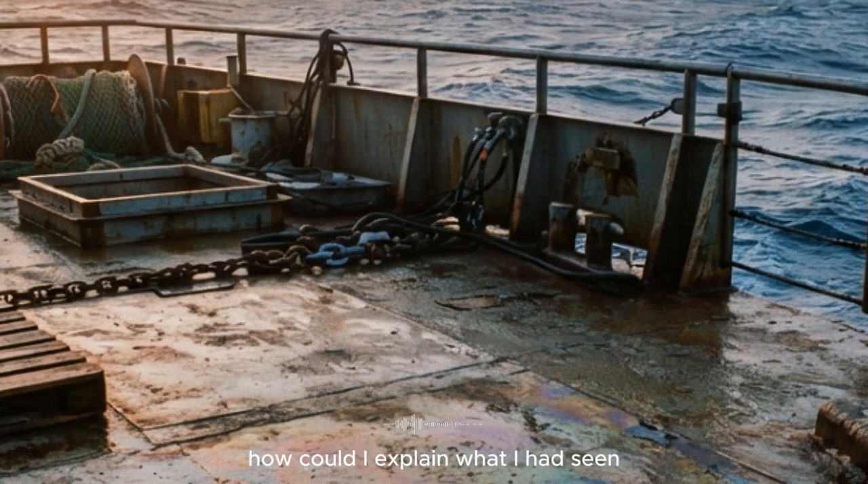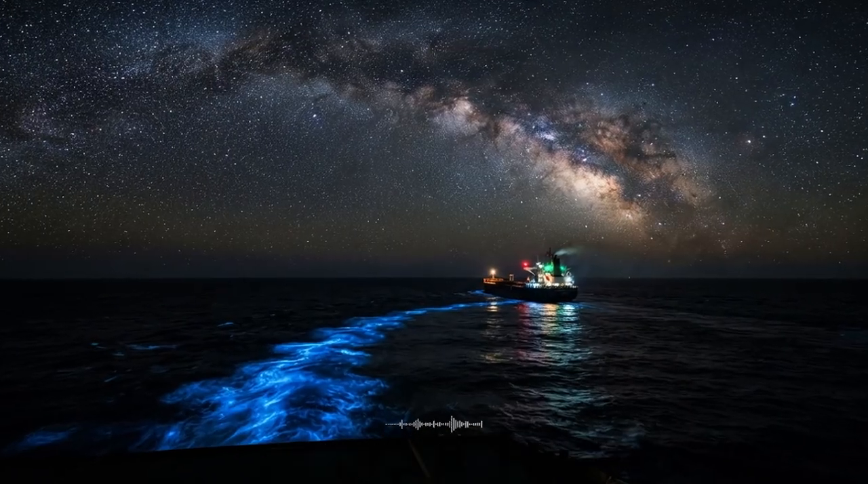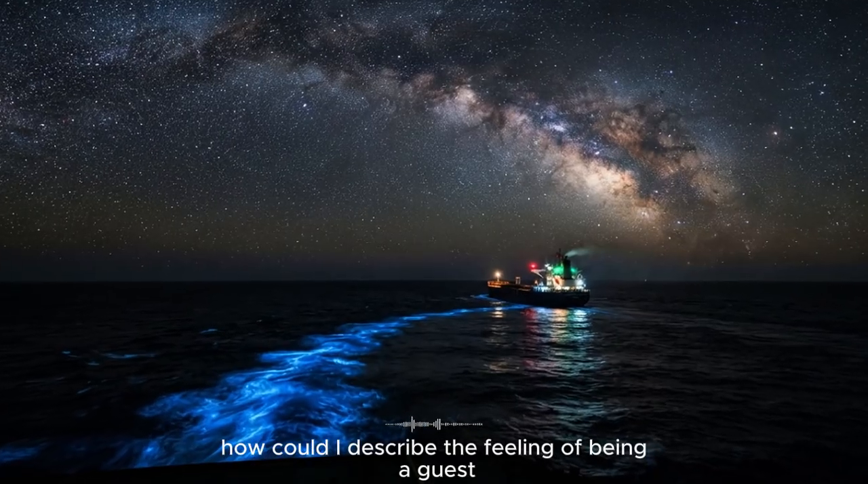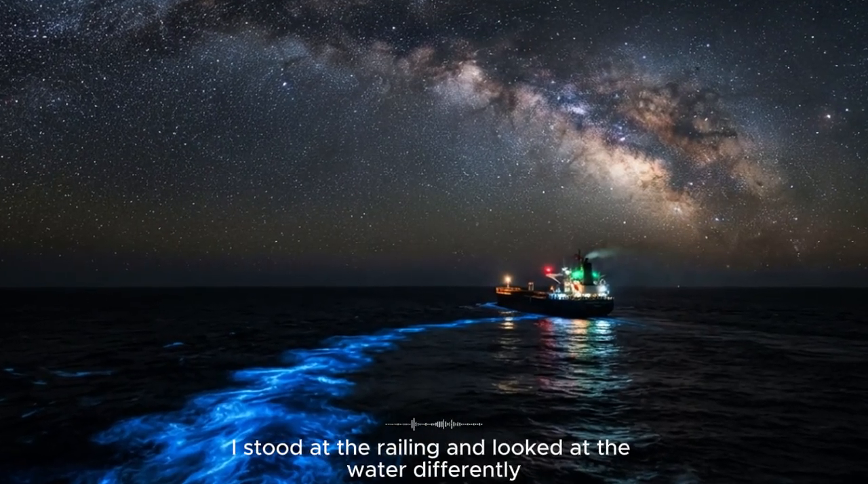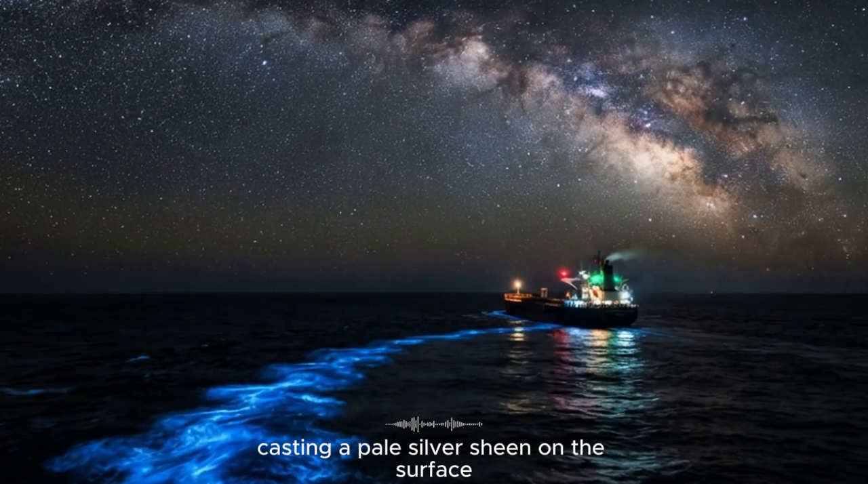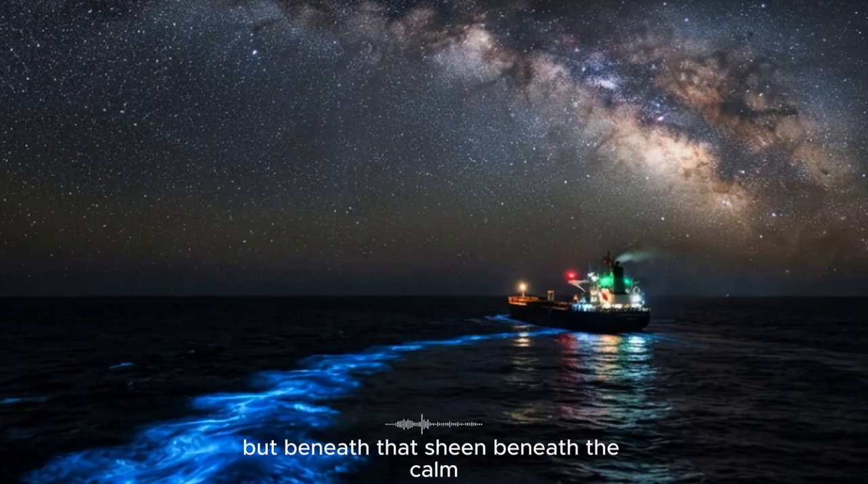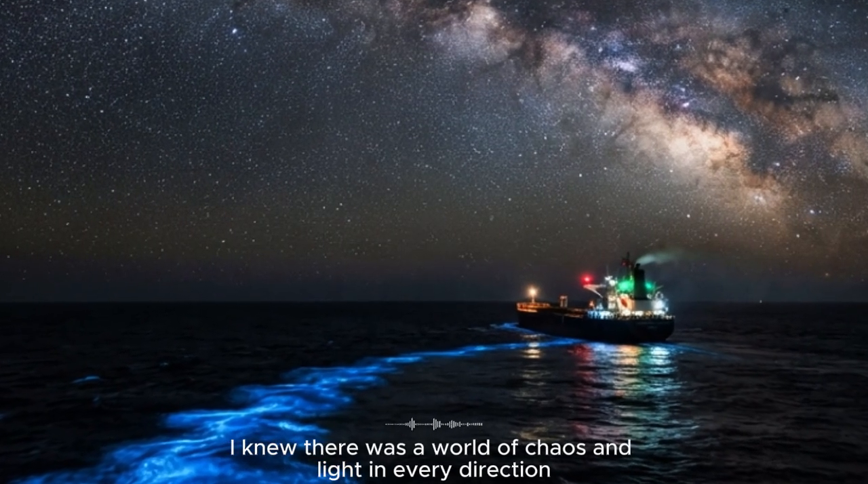How could I explain what I had seen? How could I convey the silent, pulsing symphony of light? How could I describe the feeling of being a guest in a world we are only beginning to understand? That night, back on the ship, I stood at the railing and looked at the water differently. The moon was a thin sliver, casting a pale silver sheen on the surface. But beneath that sheen, beneath the calm, dark surface, I knew there was a world of chaos and light.